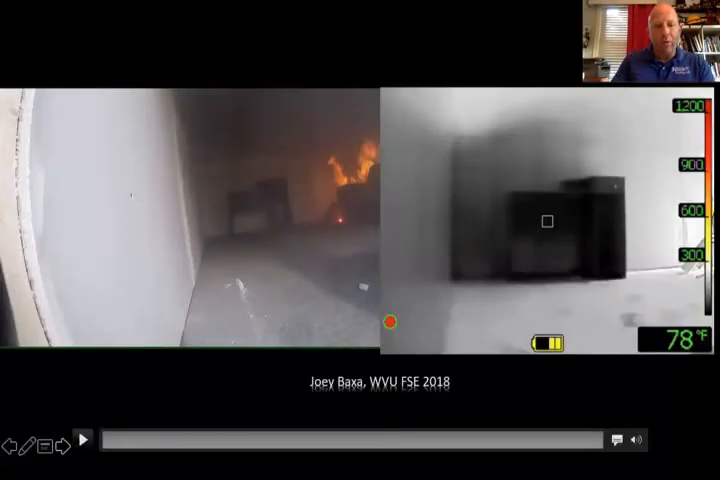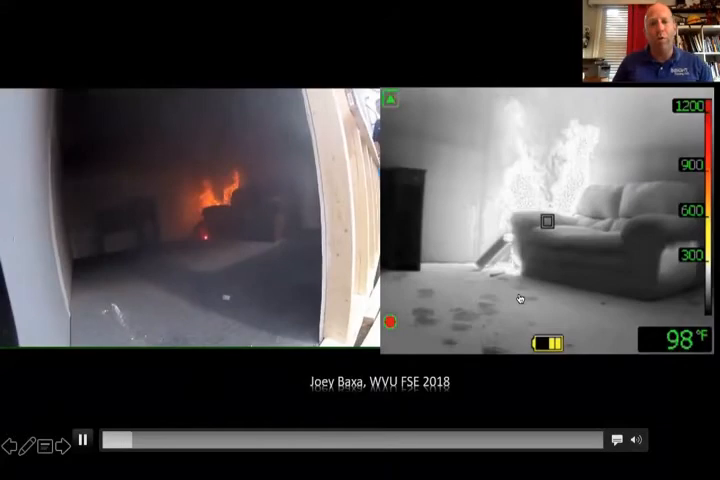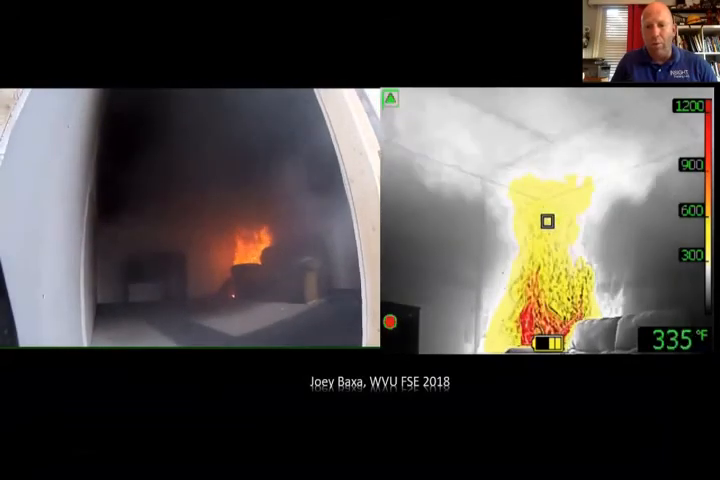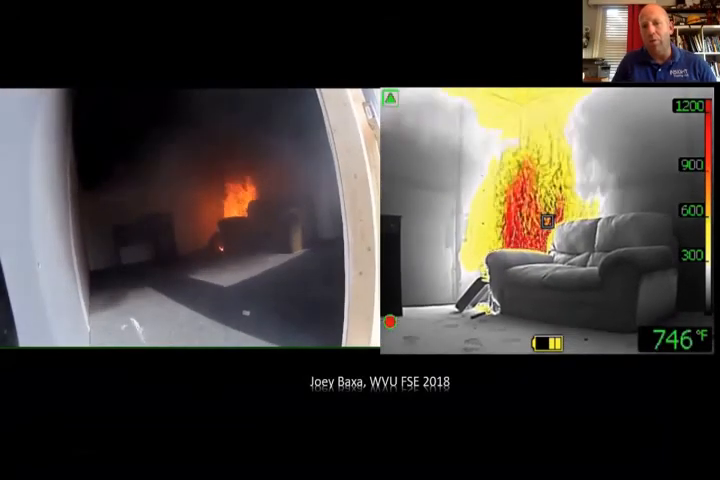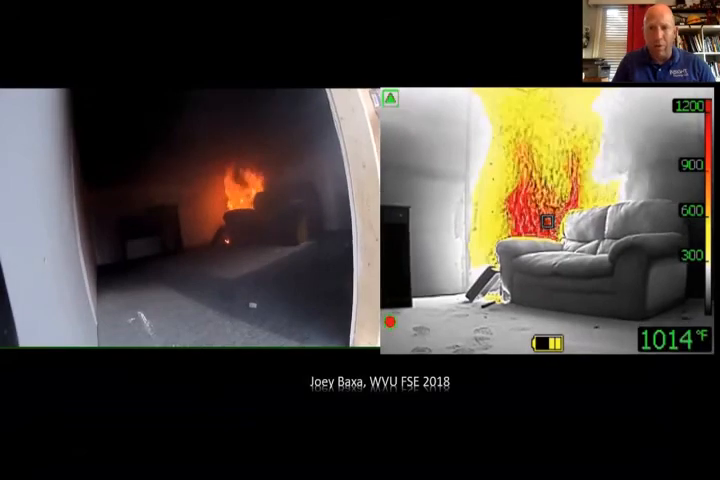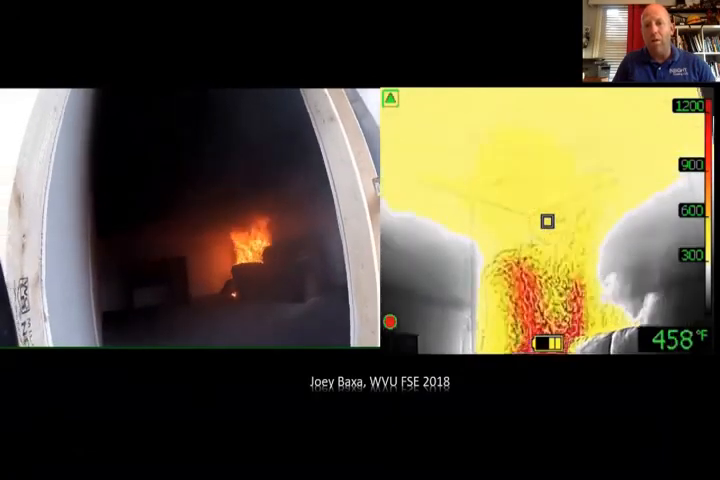And here's a real life demonstration of it. Notice the image on the left and the image on the right. The one on the left is a GoPro. The one on the right is your FLIR camera. Notice what you don't see with the GoPro, but what you see with the FLIR. You're looking inside, in low sense mode. You've got radiant feedback hitting the ceiling. You've got a thermal column. You've got heat moving across from the fire, across the couch, and the couch is starting to light up. Not on fire, per se, on the whole couch, but it's beginning to off gas.